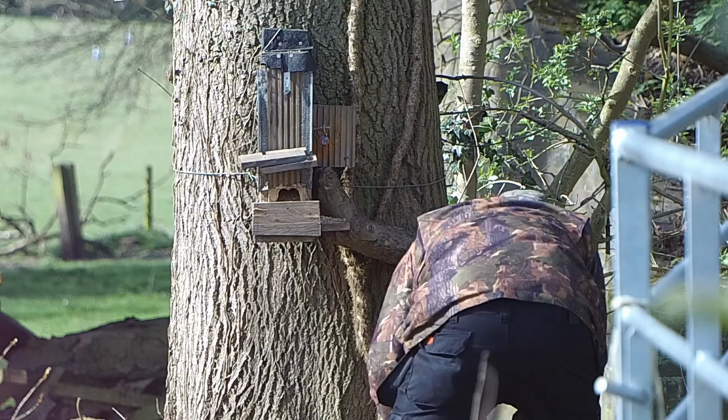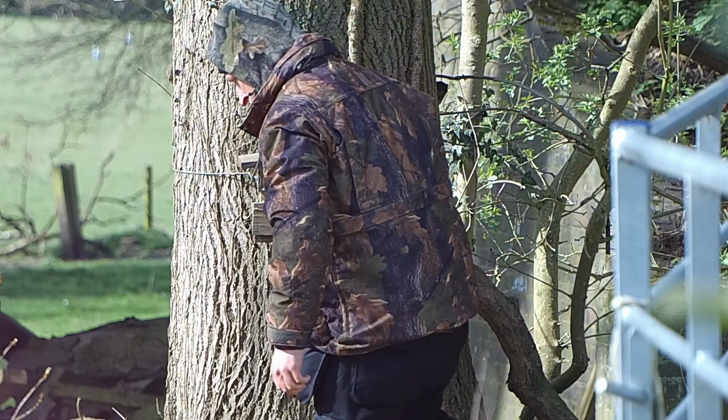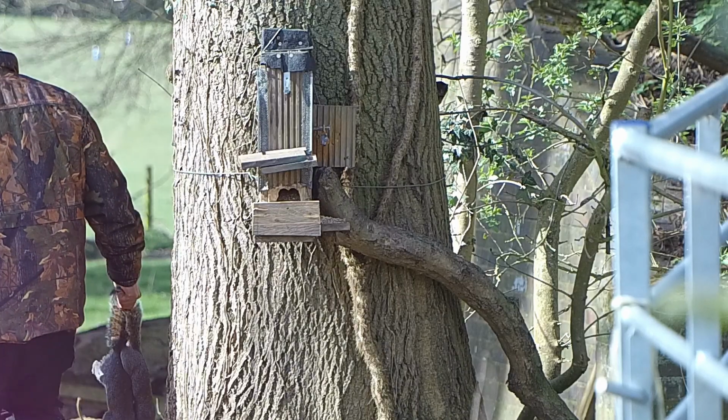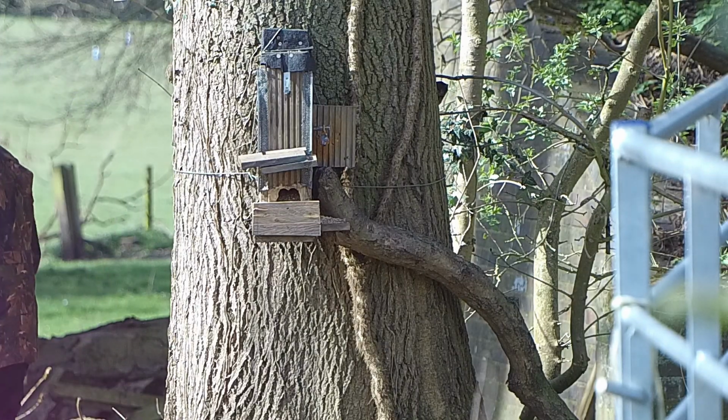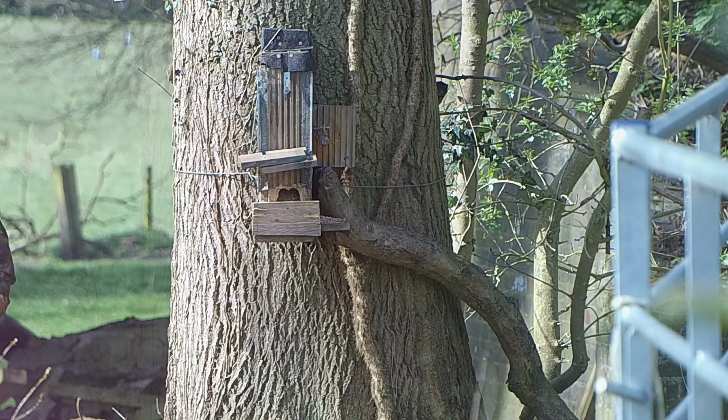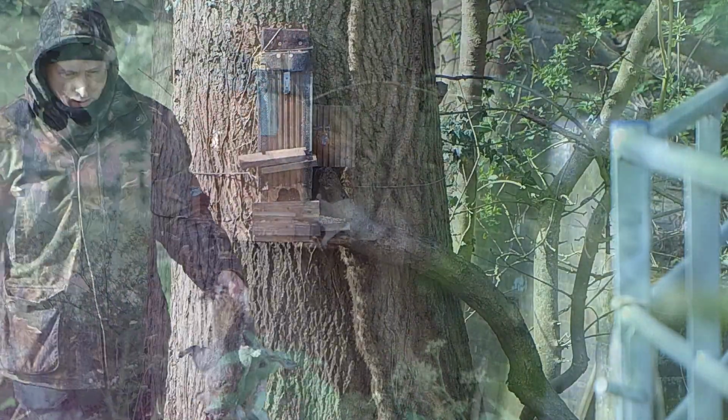So this session I believe I got 3 in total. Usually after I've shot 3 or 4 it takes another couple of weeks before they start coming back to the feeder. Whether or not they know what's happening or whether or not that is just that group of squirrels that I've taken out, I'm not sure. But that's them collected up.